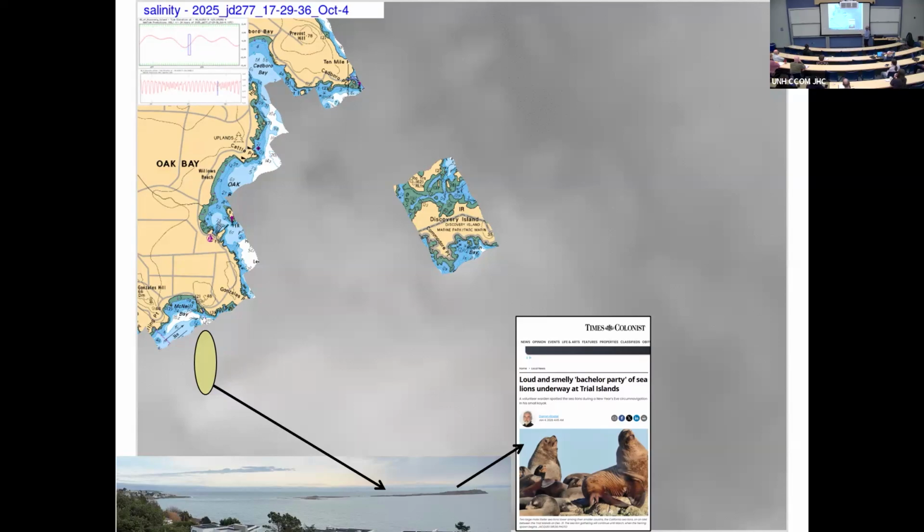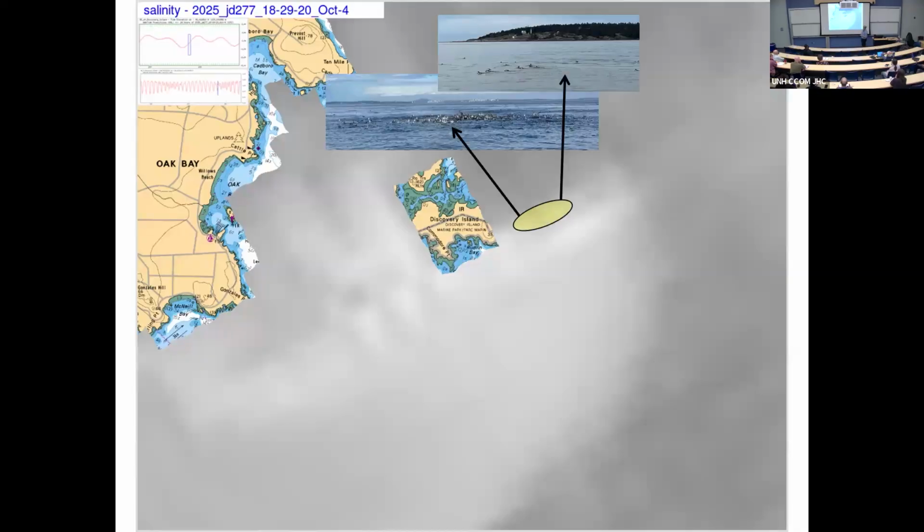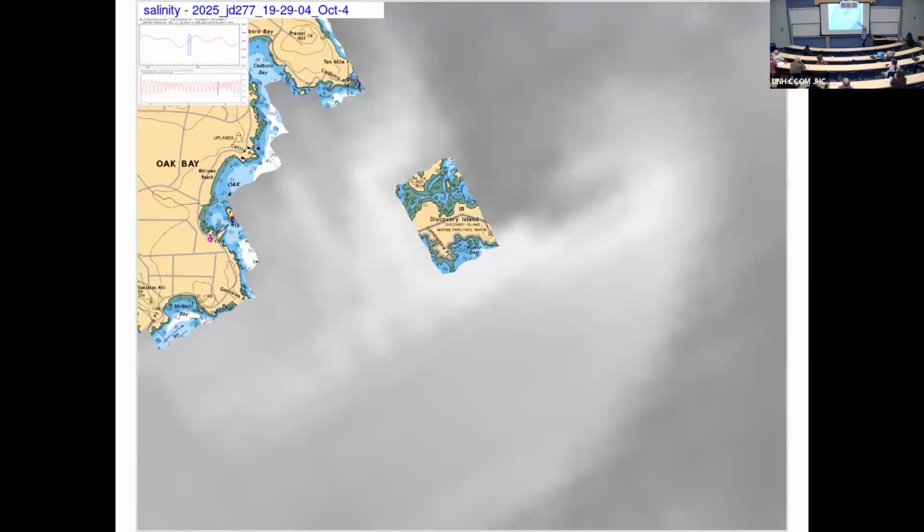So it starts there, but within the next hour, it's moved off Discovery Island. At Discovery Island, you've now got that front developed there. And that front is very obvious if you're on the water as we survey it. When a cargo ship isn't in the way, you'll see all the wildlife basically sits right on the inside of the front where the water is upwelling. And so they know what's going on. I just didn't. And so the structure moves there.